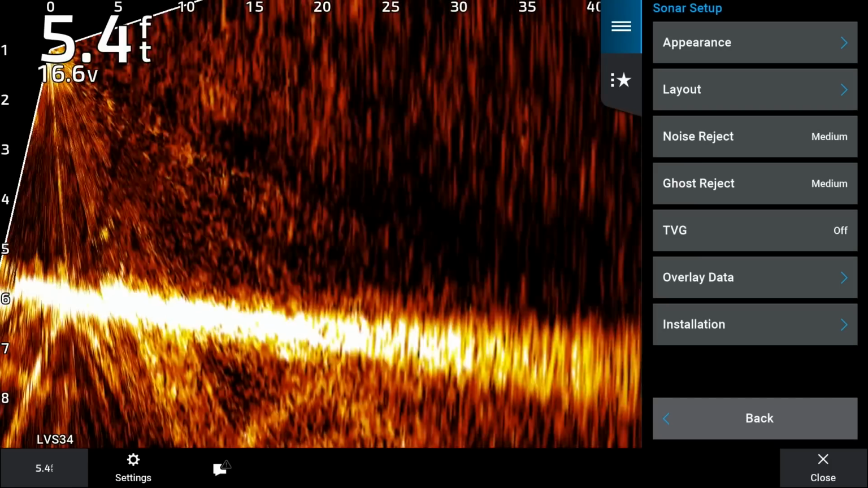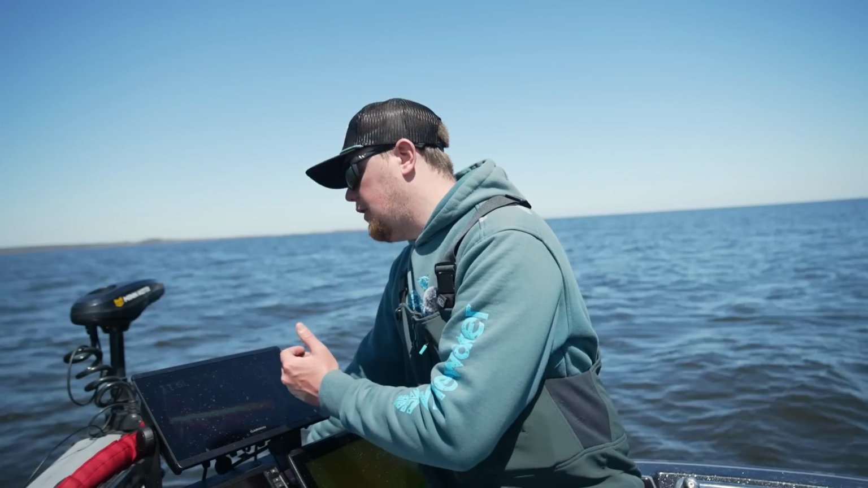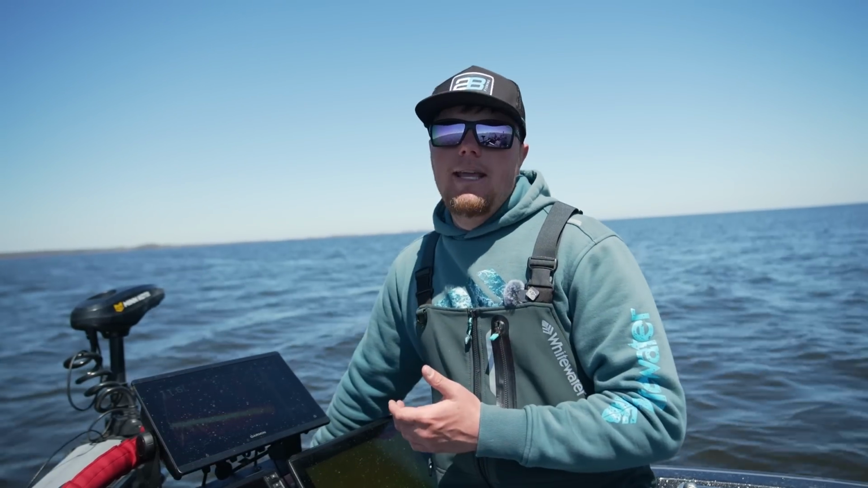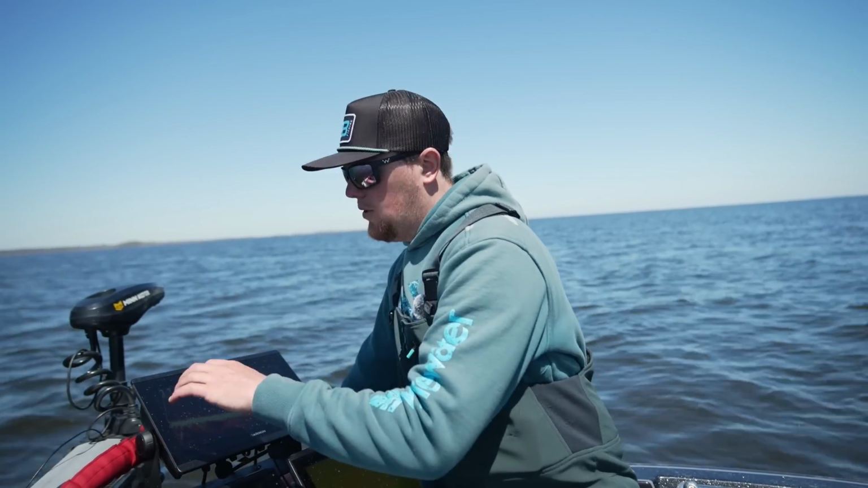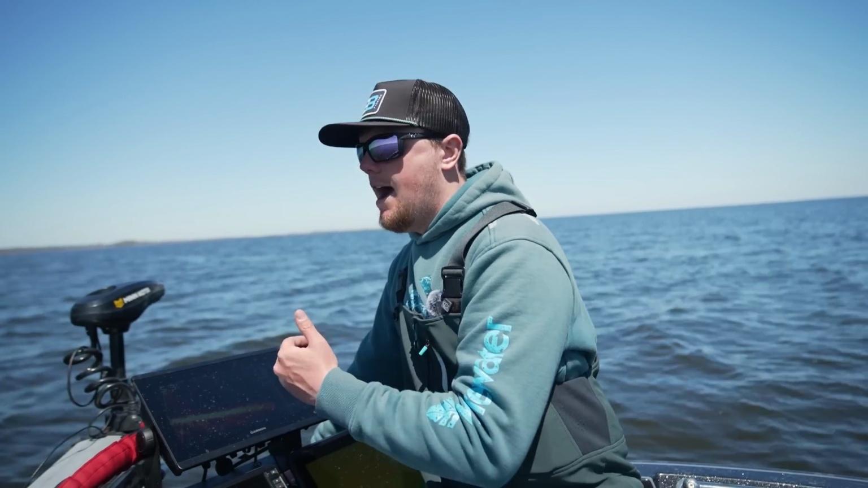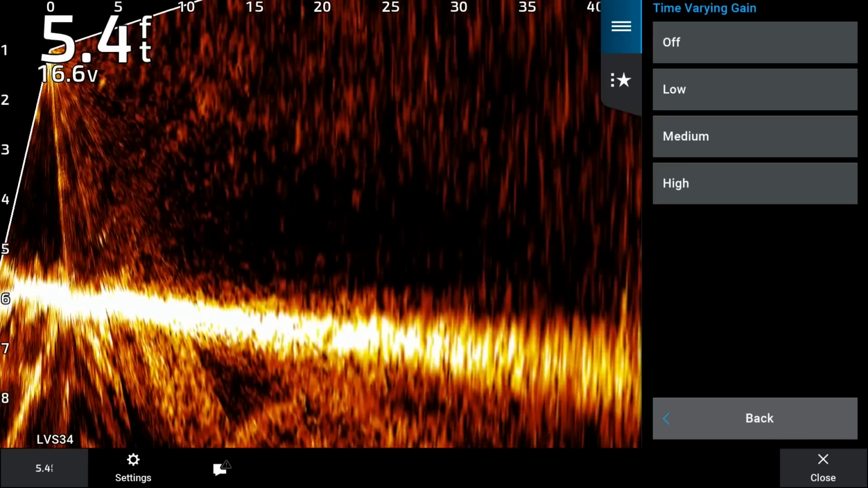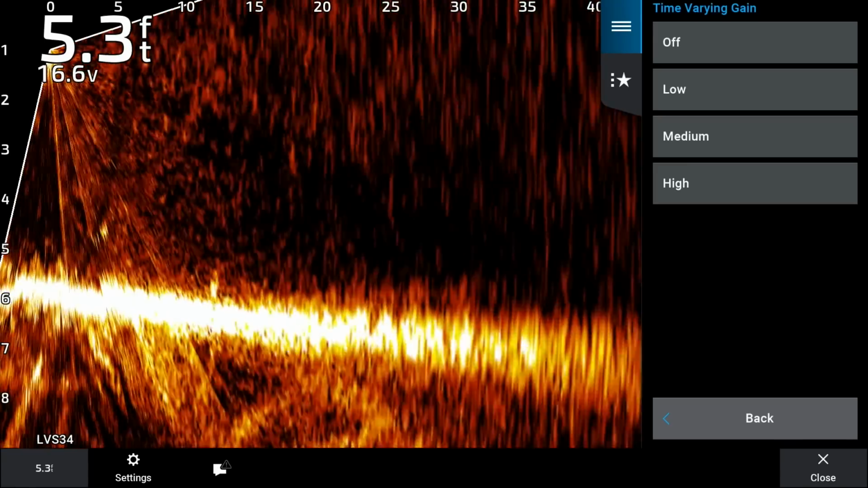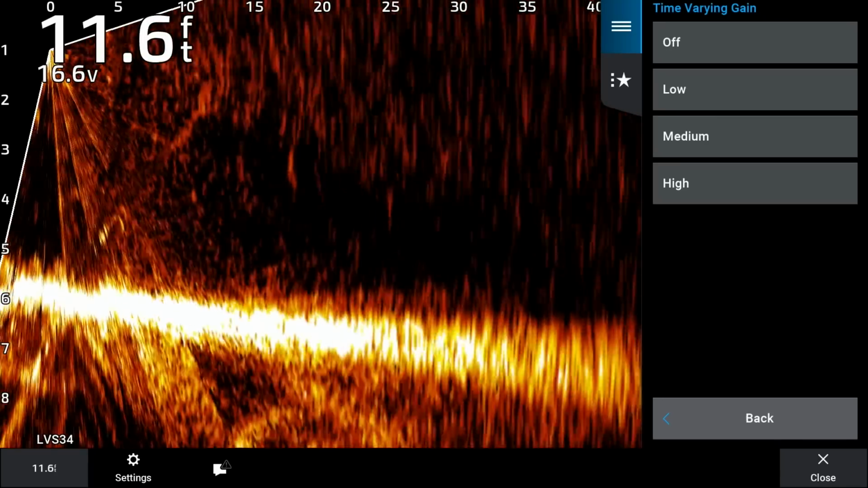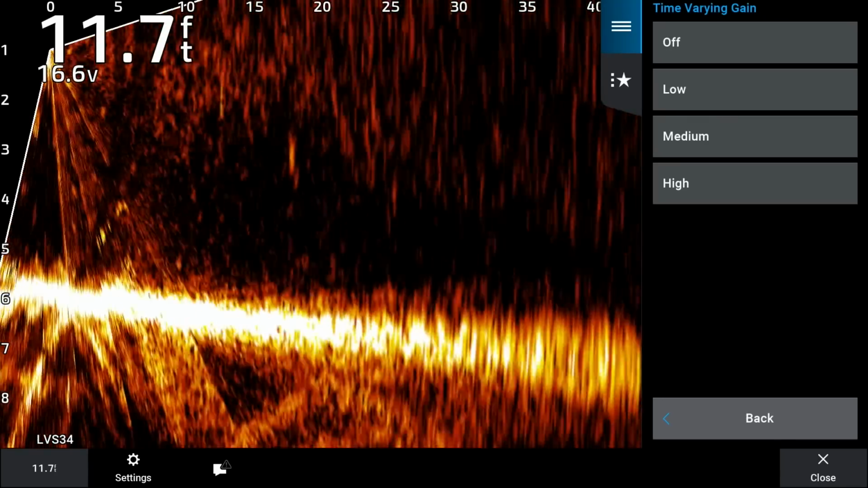It works for me. TVG, time varying gain, I leave that off. You can play around with that. What the time varying gain is going to do is basically adjust the sensitivity in the water column. So not necessarily the bottom half of what you're looking at or the bottom half of your Livescope screen. Again, this isn't something that you really have to play with when we're fishing shallow like we are today. This is something that you're going to want to dig into a little bit more once you start getting into some deeper water. And I'm talking maybe 40, 50 feet.